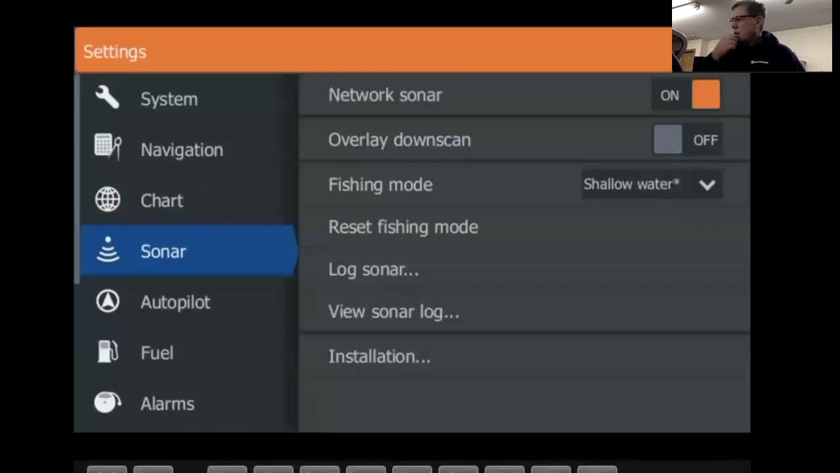Overlay downscan is going to overlay your downscan over your 2D page. We're just going through the settings here, but if you want to play with that a little bit, basically you get your 2D sonar, all the colors on there, and you can overlay your downscan over the top of that.